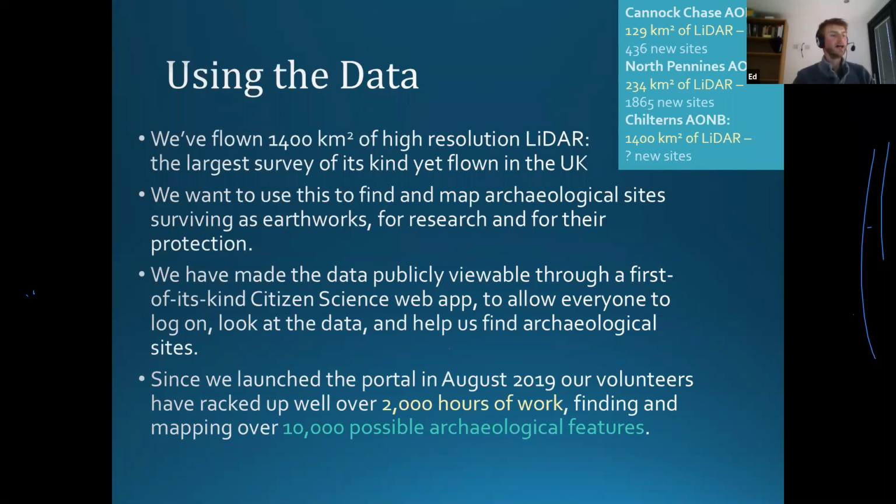So we've been going a year and a month now. In that time, our fantastic volunteers have racked up well over 2,000 hours of work on the portal, and in doing so, they've mapped over 10,000 possible archaeological features. So we really do owe a great debt to lots of our really dedicated volunteers who have put many, many hours into searching this data and coming up with some fantastic results. So I'm just going to show you some of those results now. I'll come back to the website, don't worry, we'll link it again at the end.